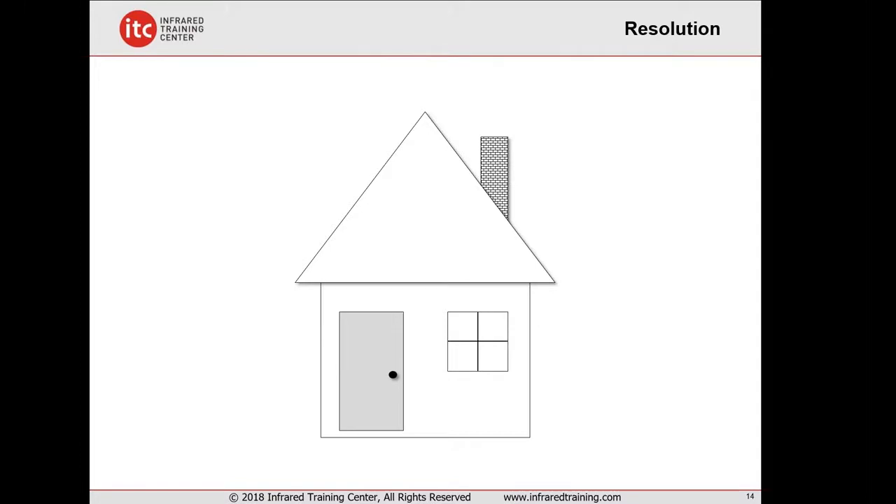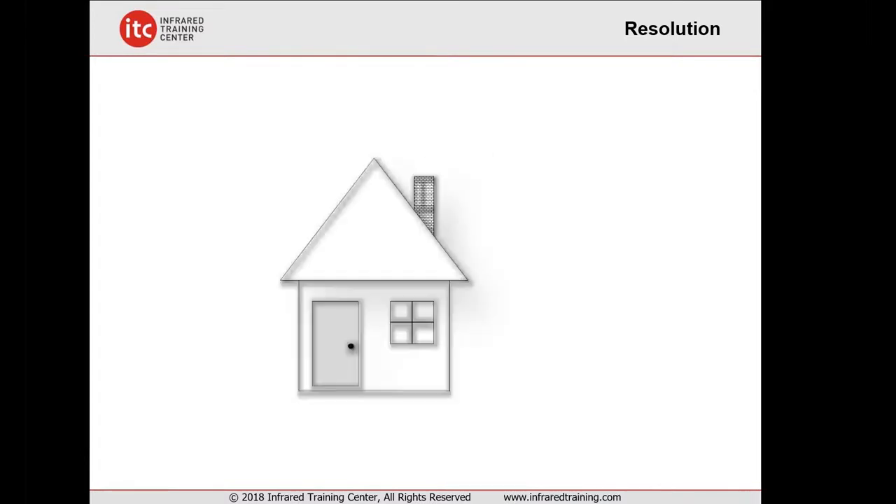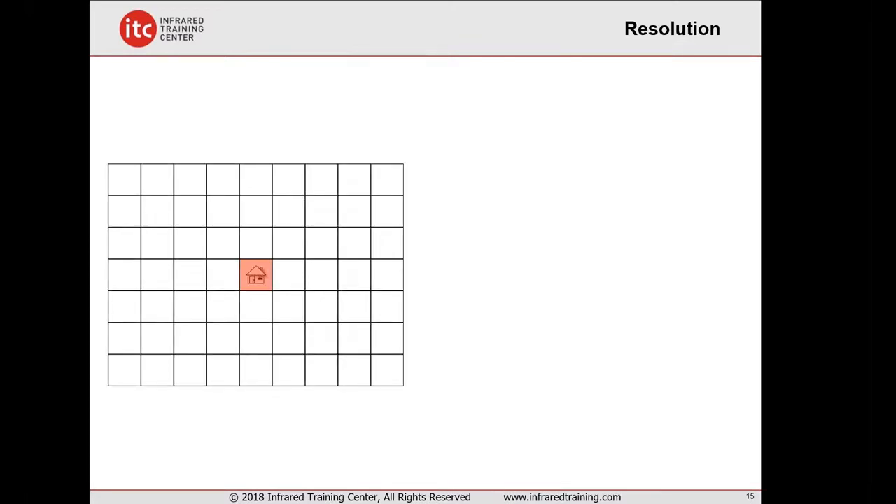So check out this example here. Another way to think about it. Let's say you're trying to capture a thermal image of your house. We're going to use this 9 by 7 focal plane array, the 63 pixel camera. But instead of standing on the front lawn, let's say the house is down the block. It's a little ways away there. Looks really small from our perspective here. If I look at this house with this 9 by 7 camera, one pixel will pick up the house. We're not going to get a lot of detail here. It's going to look like a hot dot in the thermal image.